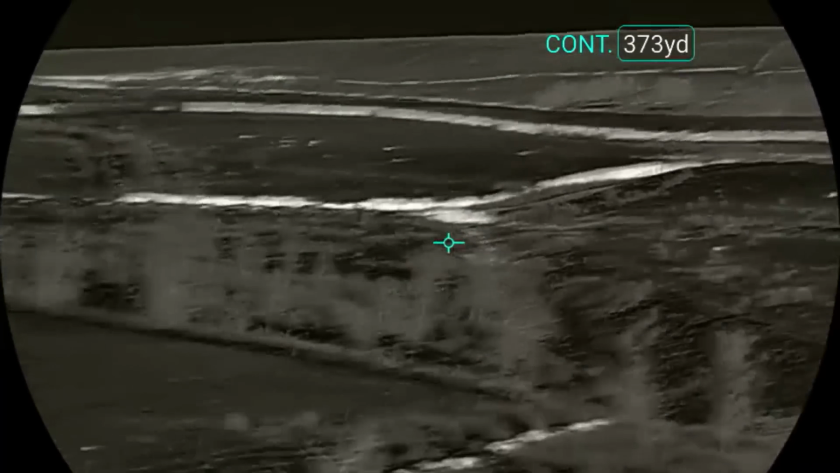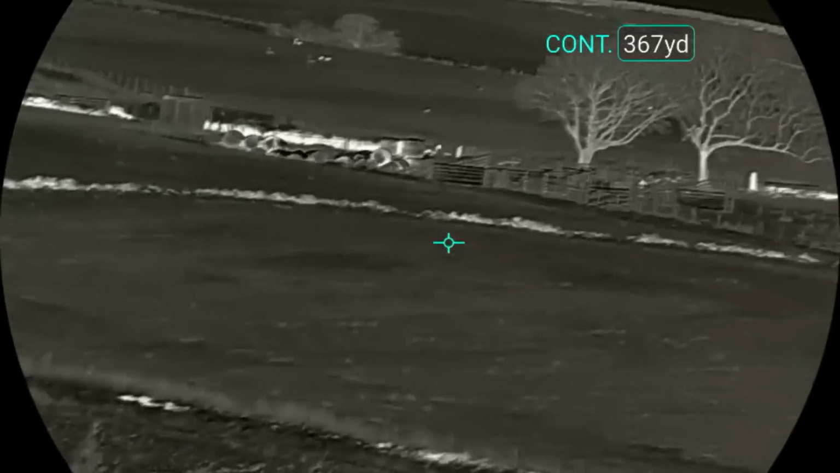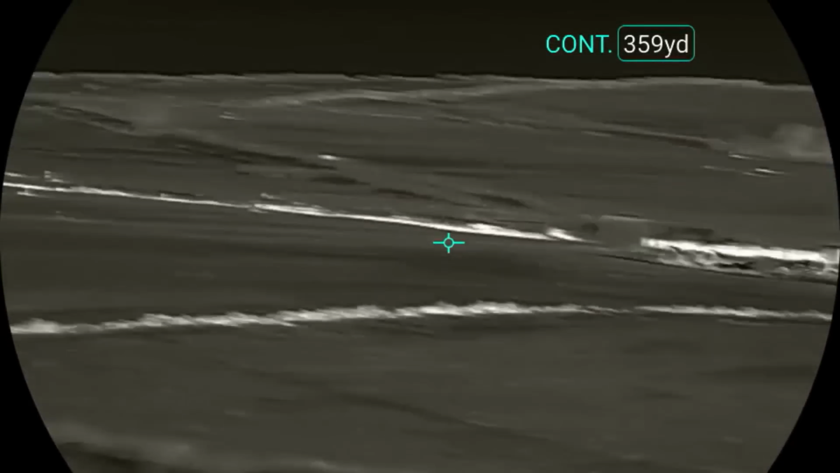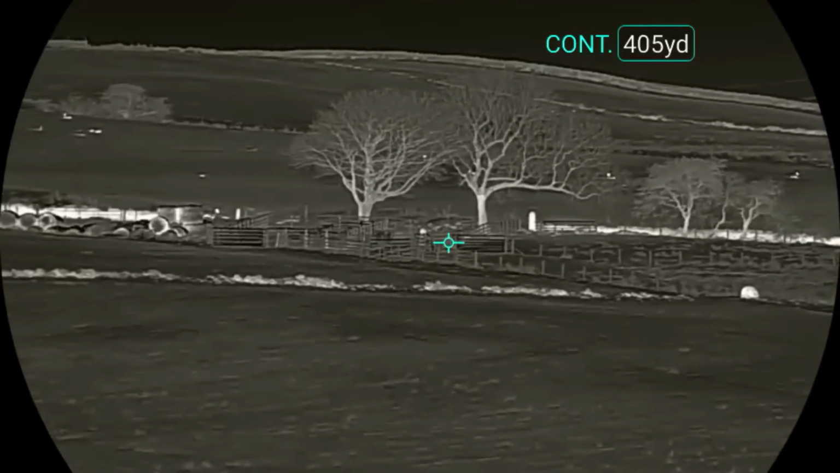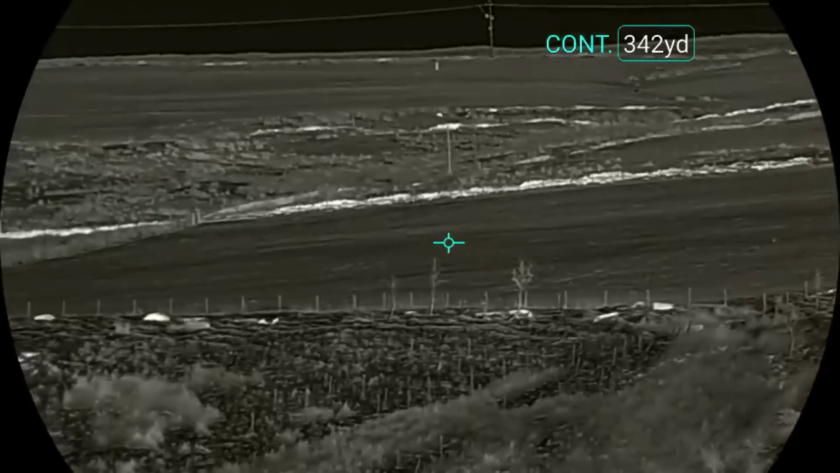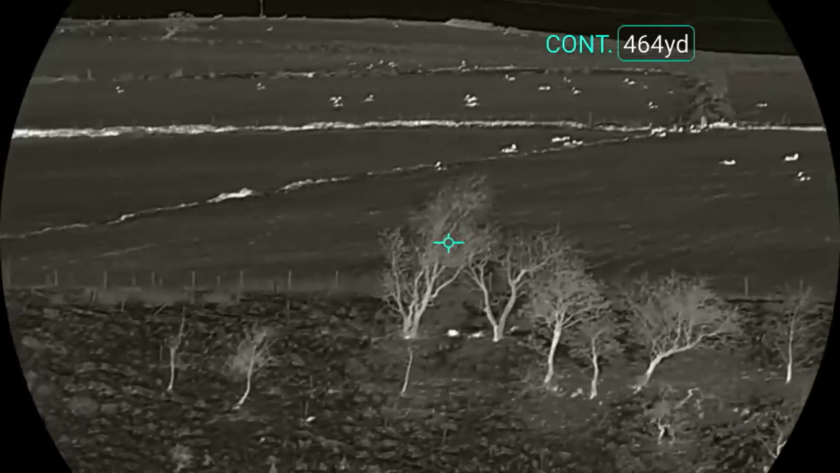Here also, I'm just looking over the other side of this valley, and it goes to probably 600 yards, but where I'm spotted now it's 300 or 400. And I was going to shoot this side this night, but as you can see, there's a lot of sheep about. But if anything does come through here, I will see it.